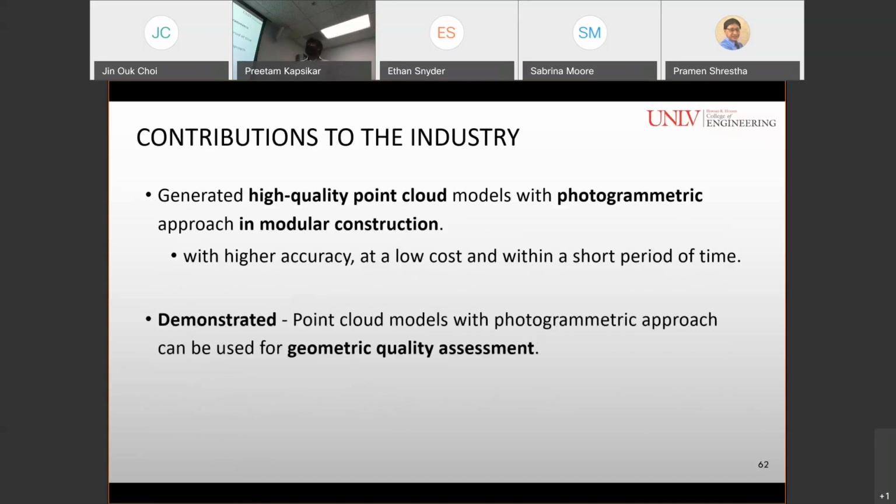So contributions of the study to the industry: we generated high quality point cloud models with photogrammetric approach in modular construction with higher accuracy at a low cost and within a short period of time. We also demonstrated point cloud models with photogrammetric approach can be used for geometric quality assessment.